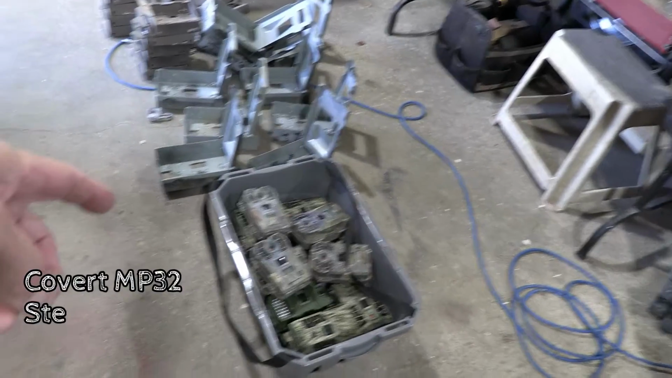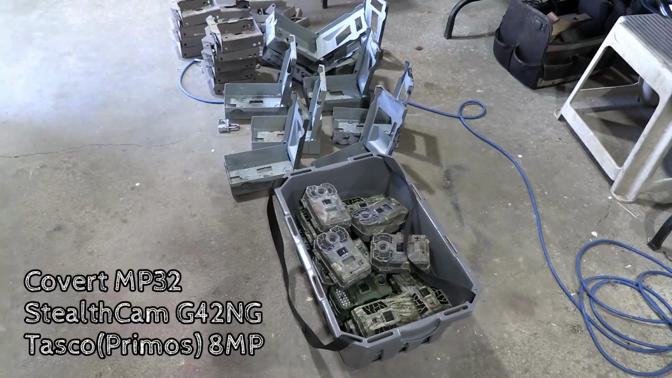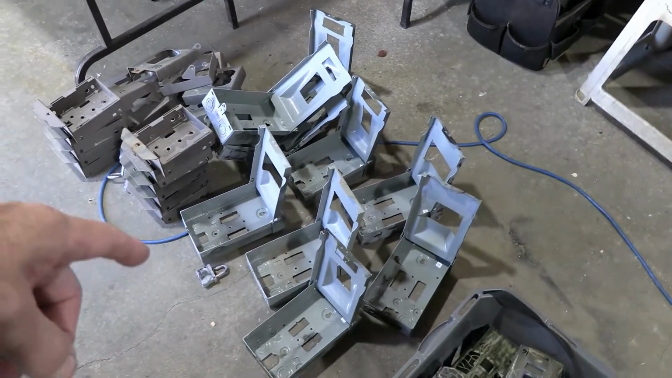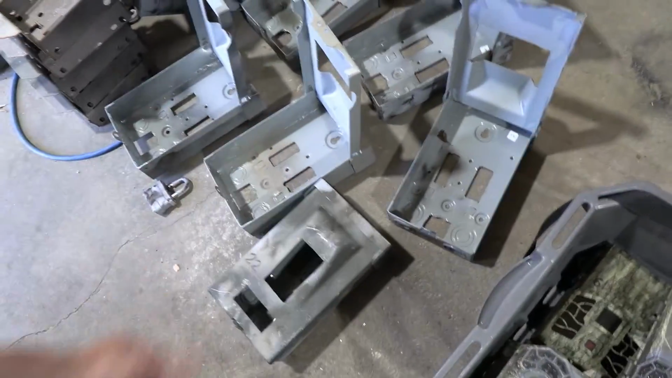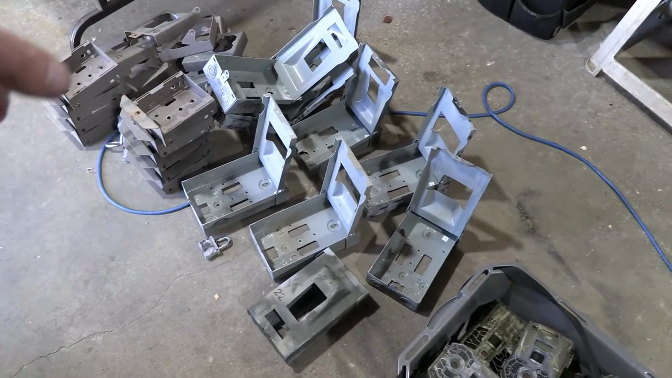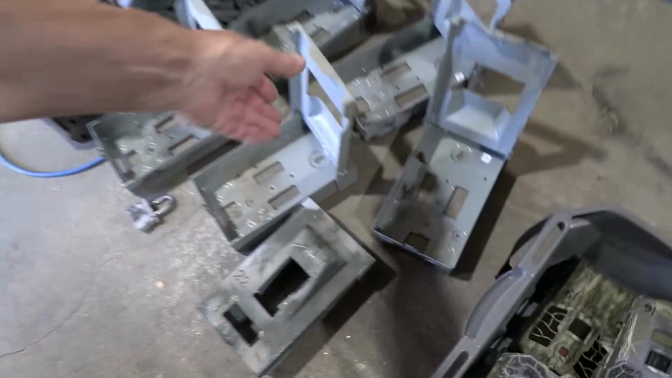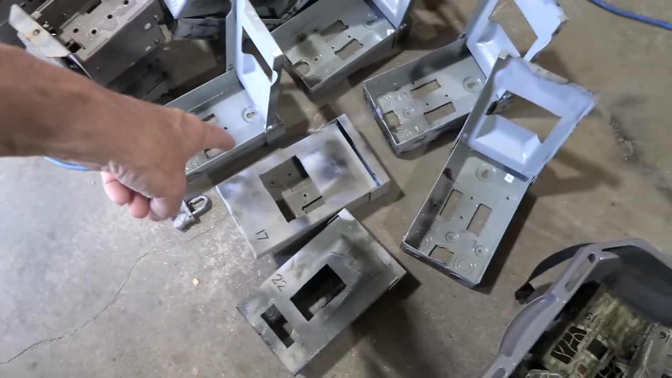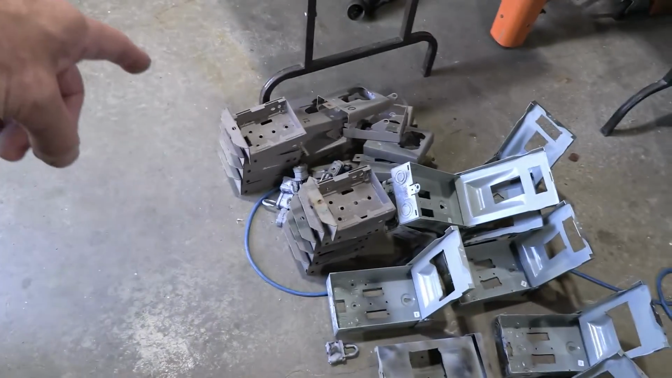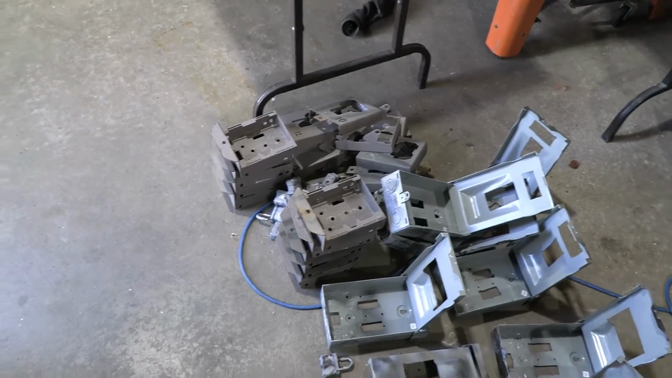So I've got 3 different kinds of cameras: Stealth Cam, Tasco, and Covert. The Tasco and Covert cameras, I buy these breaker boxes and modify them to fit. They work for either the Covert or the Tasco cameras. You can see here, that box is cut for a Covert, this one's for a Tasco. And then the Stealth Cam, at the time I bought these, you could buy these boxes.